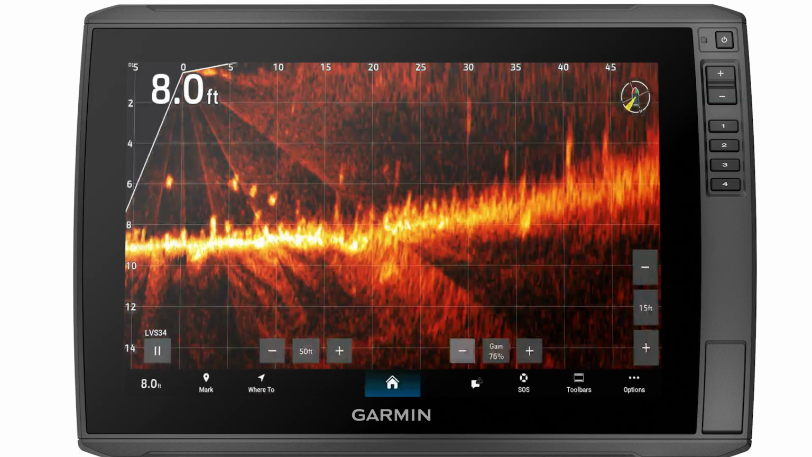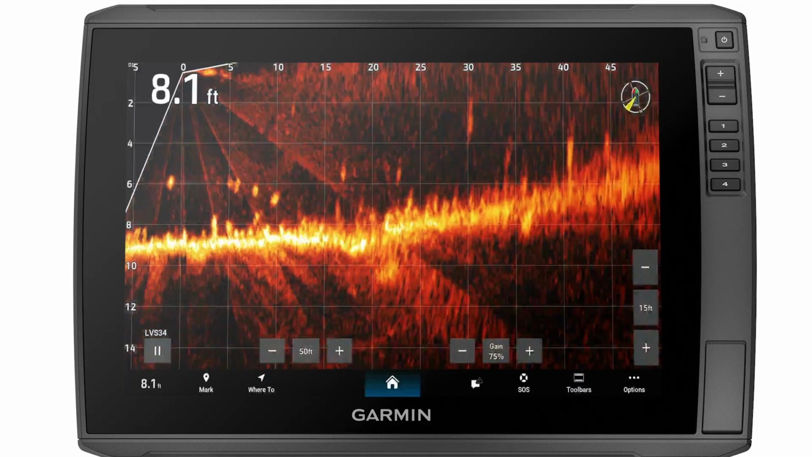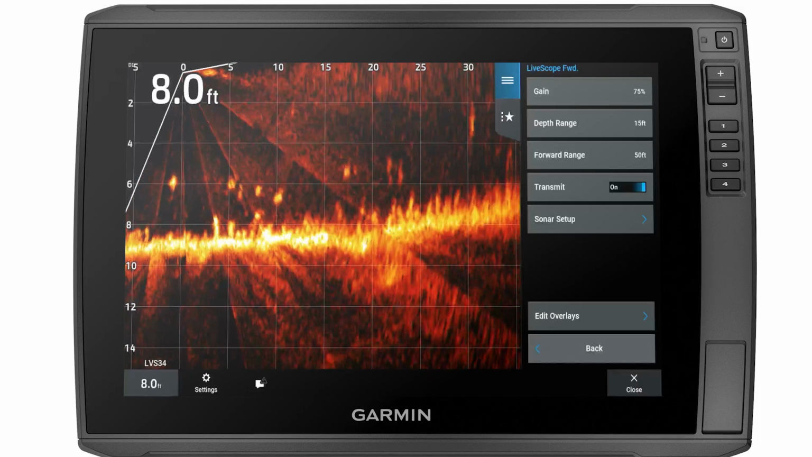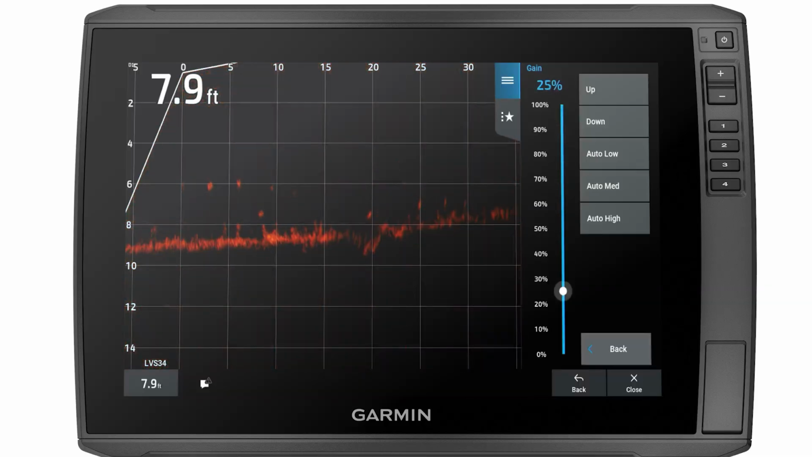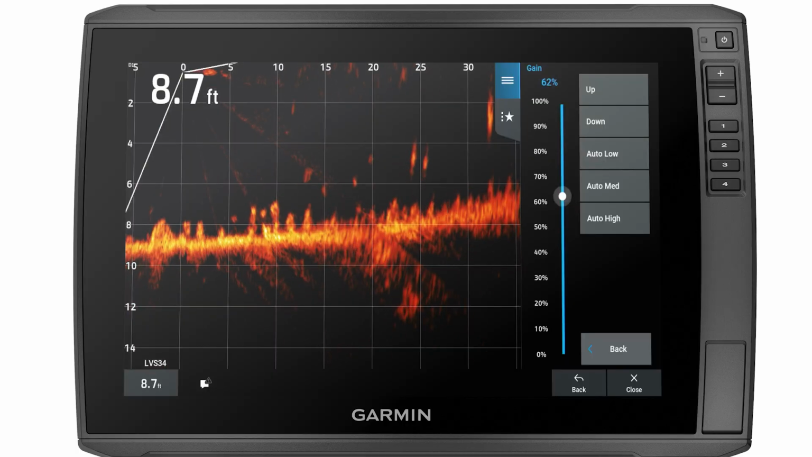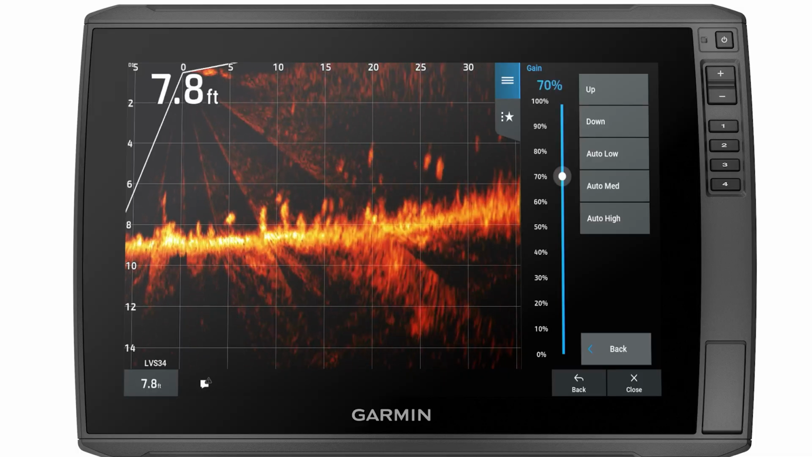We will now move on to the gain setting. Gain is a setting that is going to change often. Gain can be adjusted from the LiveScope sonar page by selecting Options. Then select Gain. Too high of a gain will wash out your targets with clutter. Too low of a gain will erase targets completely, causing them not to appear. Depth can also affect gain. Deeper water will require a higher gain setting. Shallow water will require a lower gain setting.